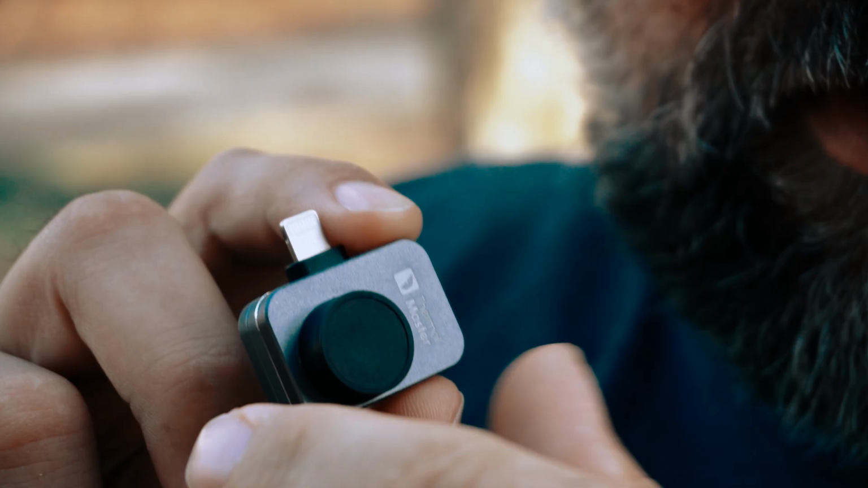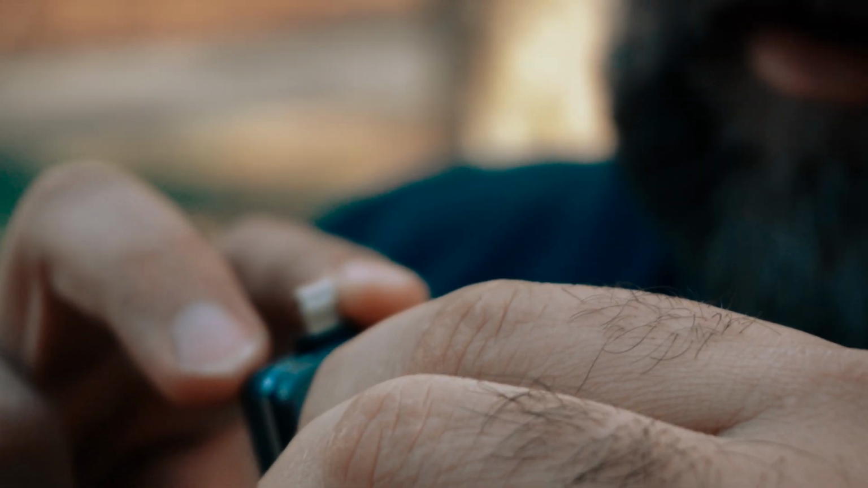Today I'm going to show you probably one of the coolest little pieces of equipment that I've gotten for the main channel that I wanted to share with you. I thought you might like it. This is, without a doubt, the smallest thermal camera and probably one of the most budget-friendly thermal cameras you can get. So check this out. All right, get nice and focused there. So that's a little cover there.